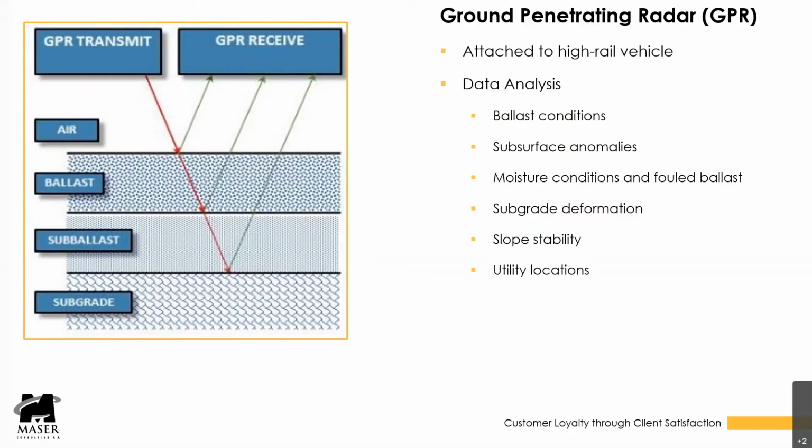It can read below, and information obtained would include ballast moisture content, ballast depth, sub-ballast depth. Could also be used in conjunction with mobile LiDAR and geotechnical information to determine drainage issues, locations where ballast is fouled, etc. So using all these different tools together can help create a maintenance program for a particular railroad.